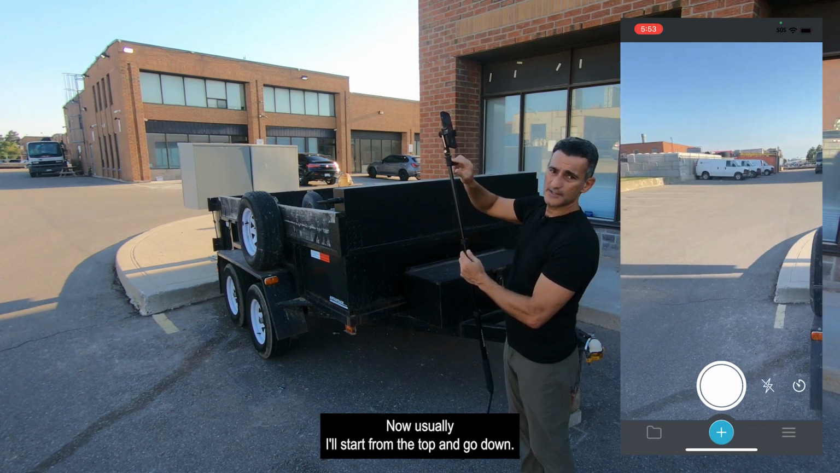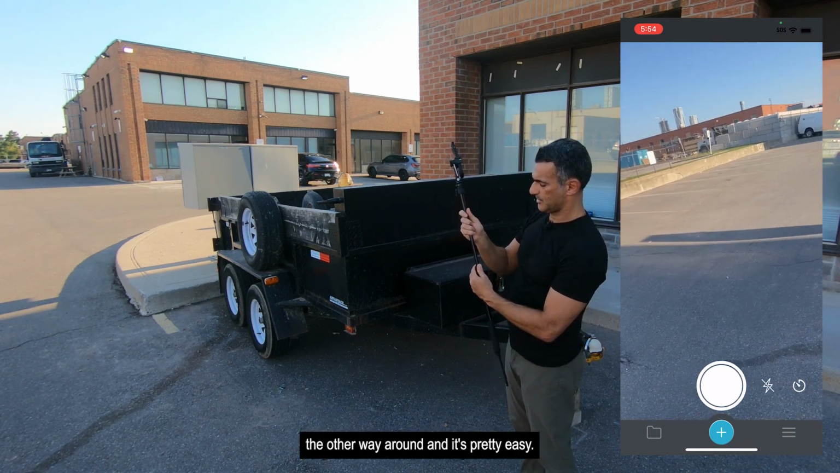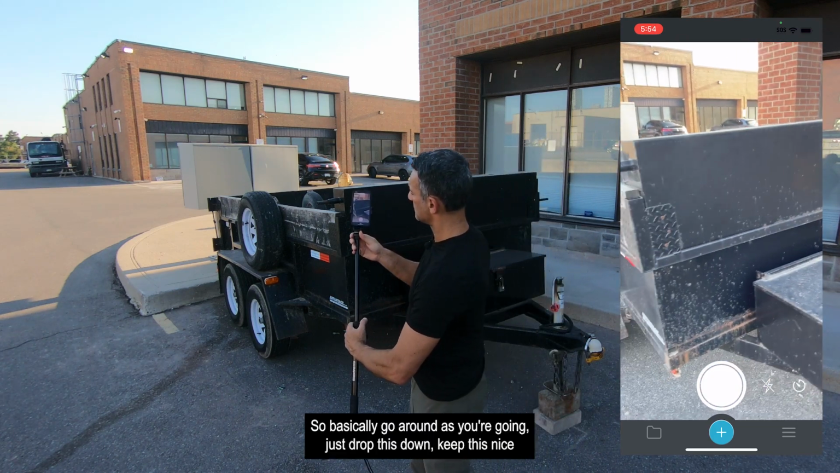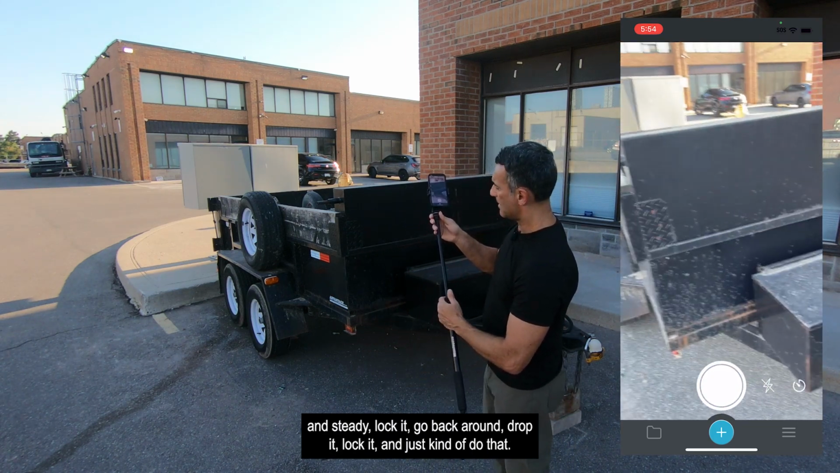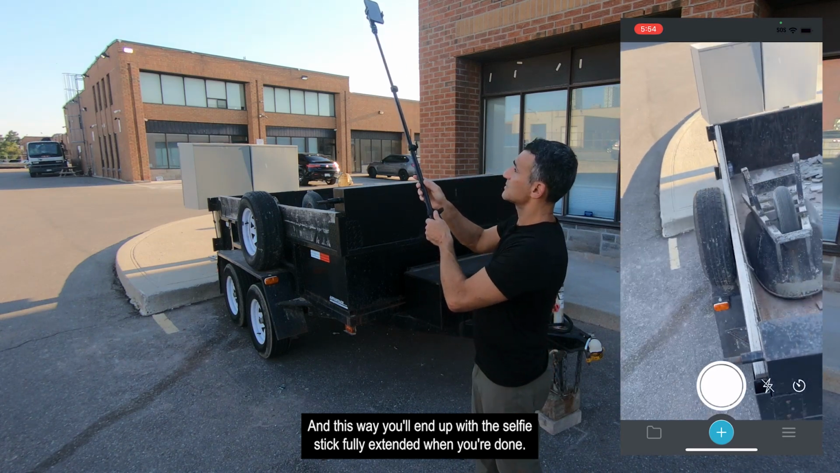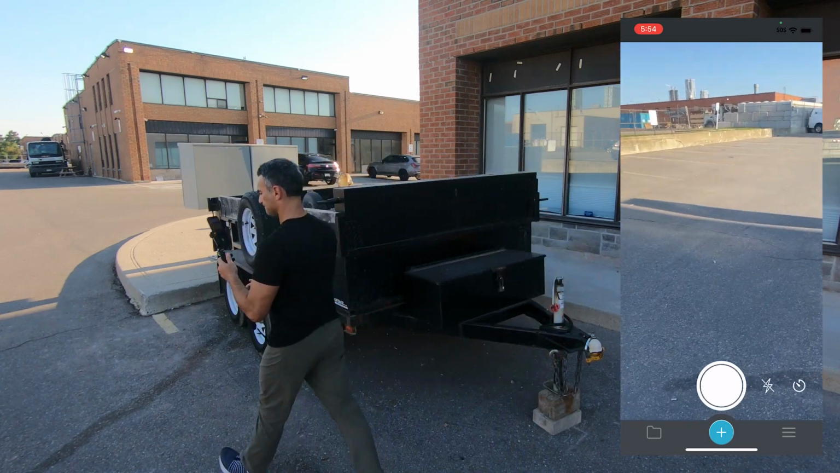Now usually I'll start from the top and go down. I just went from the bottom up, but I'll go the other way around, and it's pretty easy. Okay, so basically go around. As you're going, just drop this down, keep this nice and steady, lock it, go back around, drop it, lock it, and just kind of do that, and this way you'll end up with the selfie stick fully extended when you're done. Okay, let's give it a go.